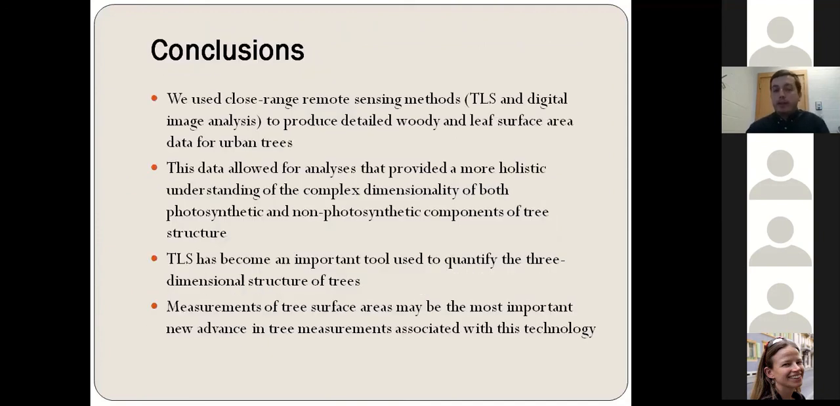So for the conclusions, I would like to reiterate that we used close-range remote sensing methods, terrestrial laser scanning and digital image analysis to produce detailed woody and leaf surface area data for the urban trees. This data gave us the opportunity to analyze in a more holistic way the complex dimensionality of both the photosynthetic and non-photosynthetic components of the trees.